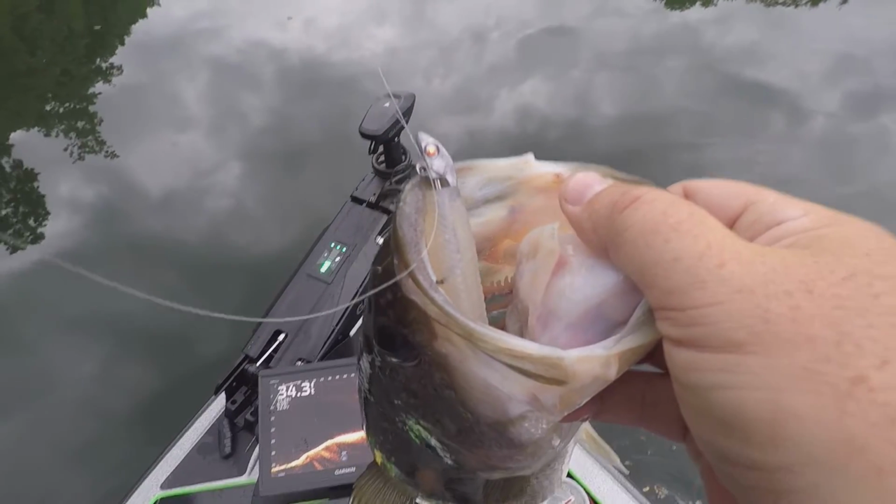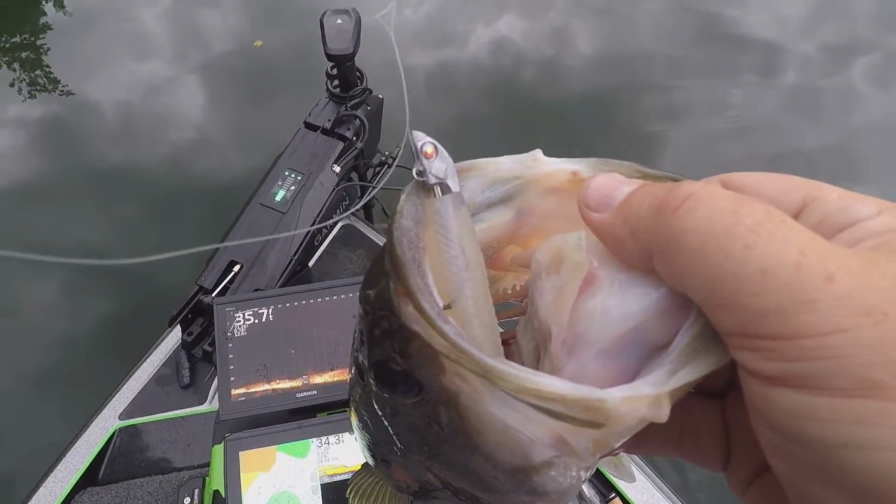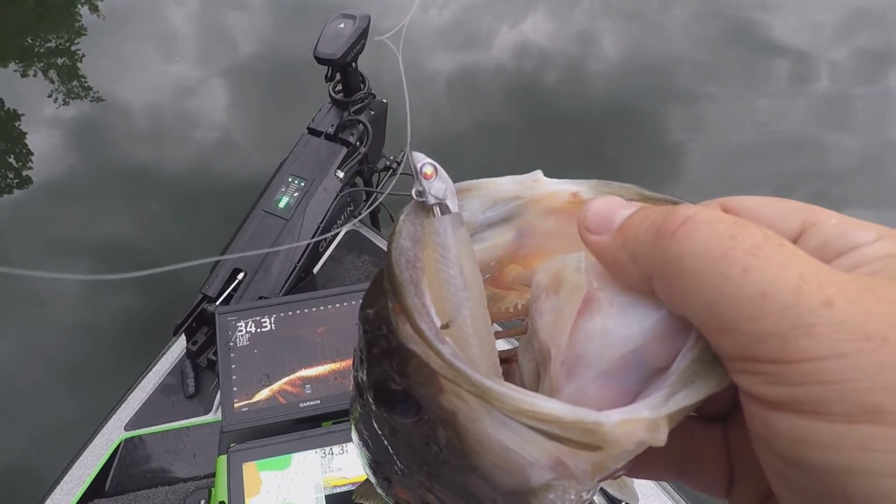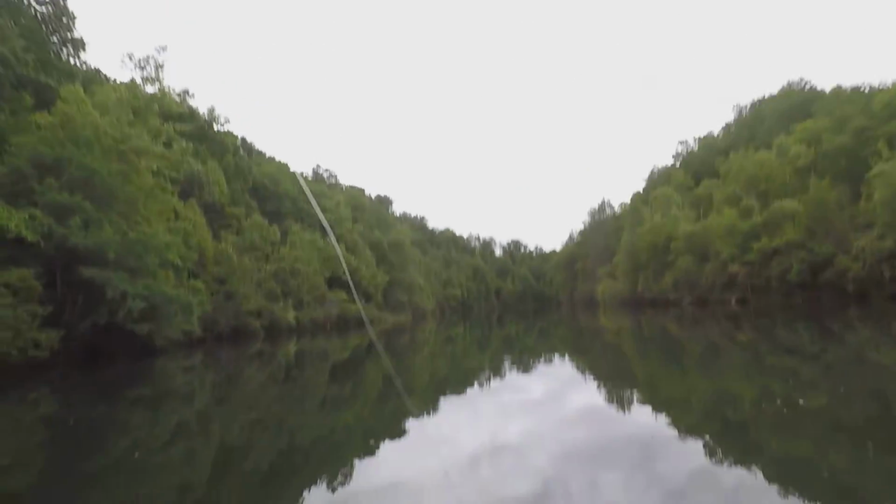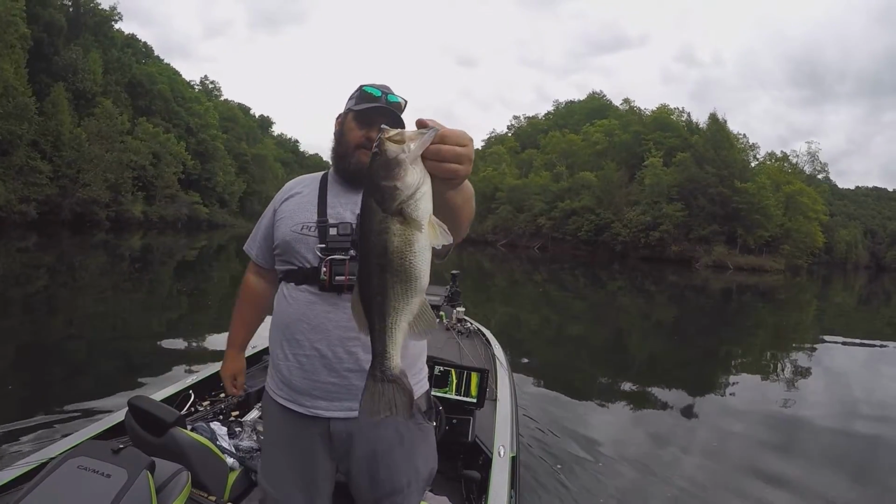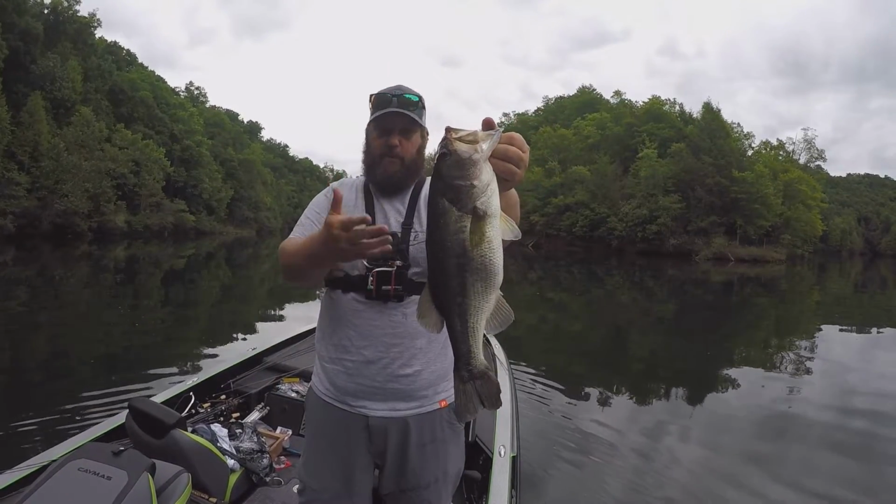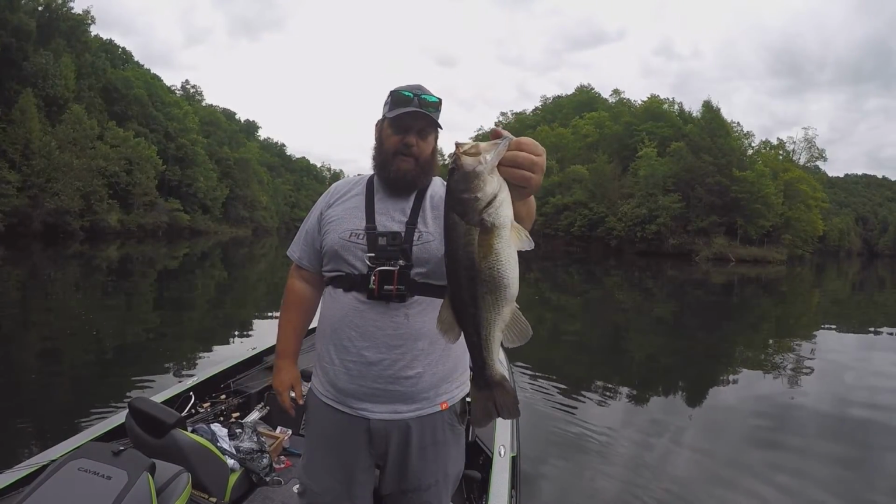That bigger bait, that may be the key. I still might have to lighten up on the weight because it's falling, I think, a little quick. But he sure took it. I wasn't ready for it. Are these bigger than average largemouth for this lake? It's probably 3 and some change.